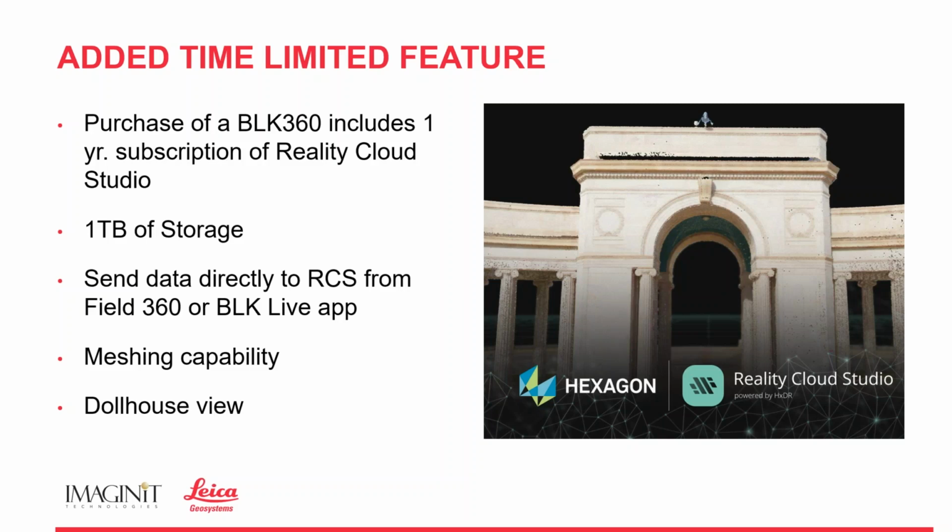We can use it to share our point cloud data with clients. We can use it to mesh our point cloud data. And also, once we've meshed, be able to use it to look at a dollhouse view of our point cloud or of our mesh, which of course removes the outermost sides of the mesh and allows us to look inside. This time-limited feature includes 1 terabyte worth of storage, right? And you can send your data directly from the Field 360 app or the BLK Live app.